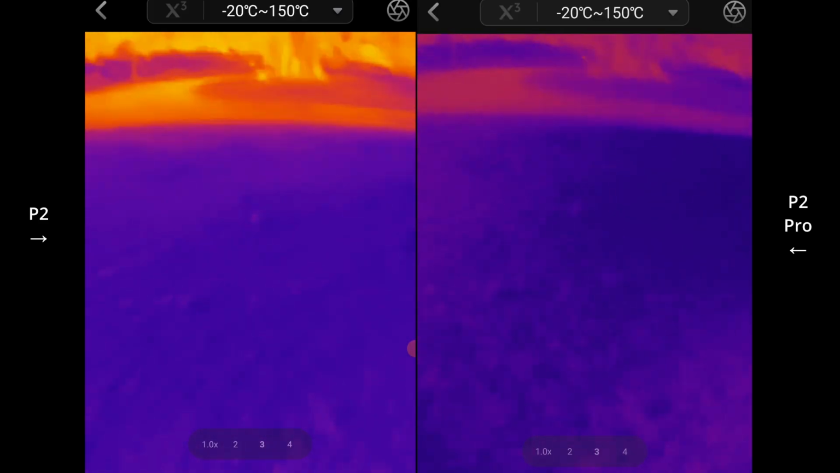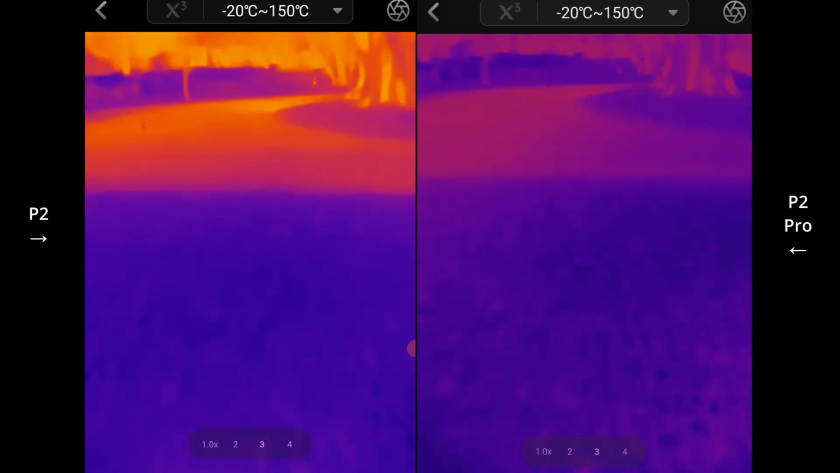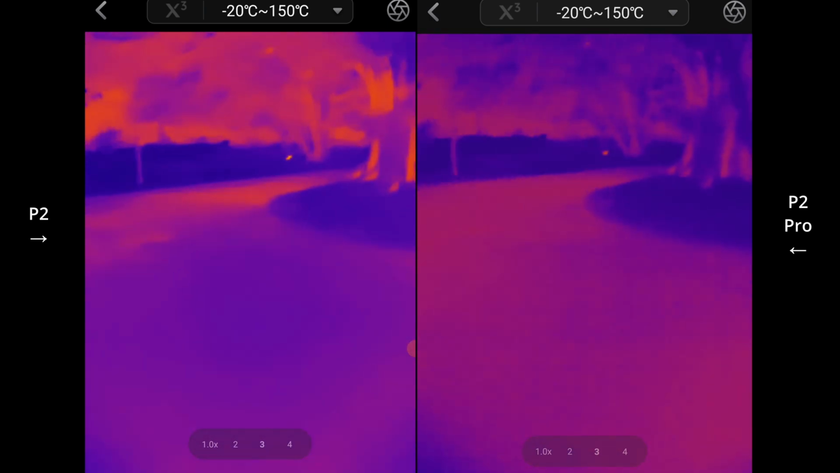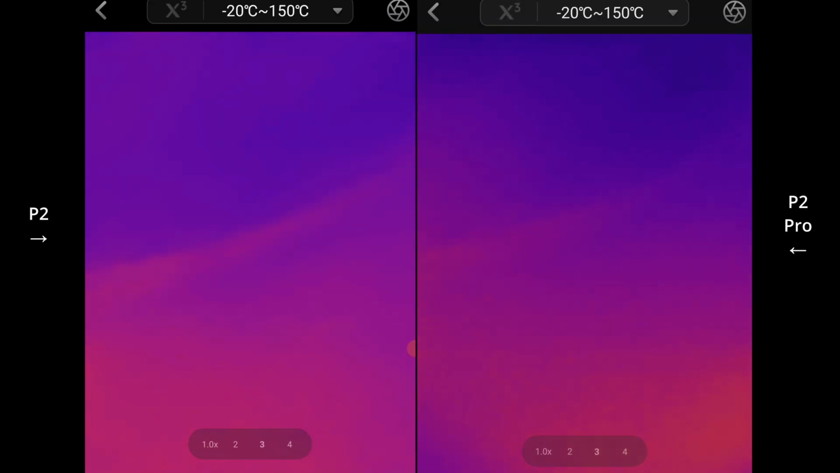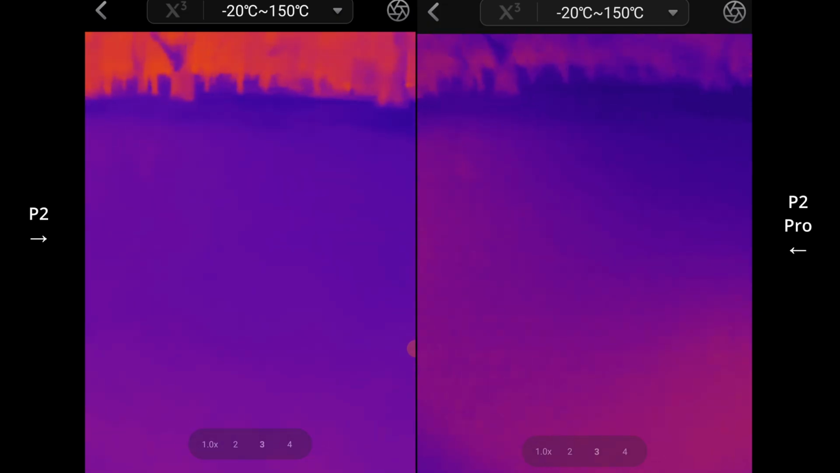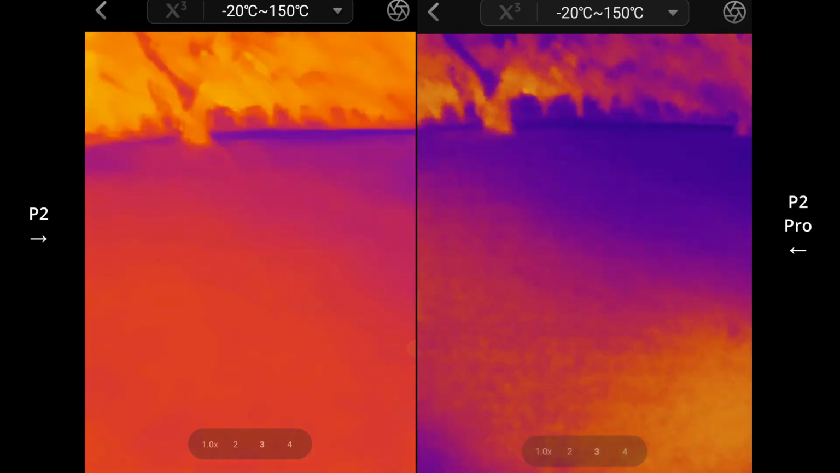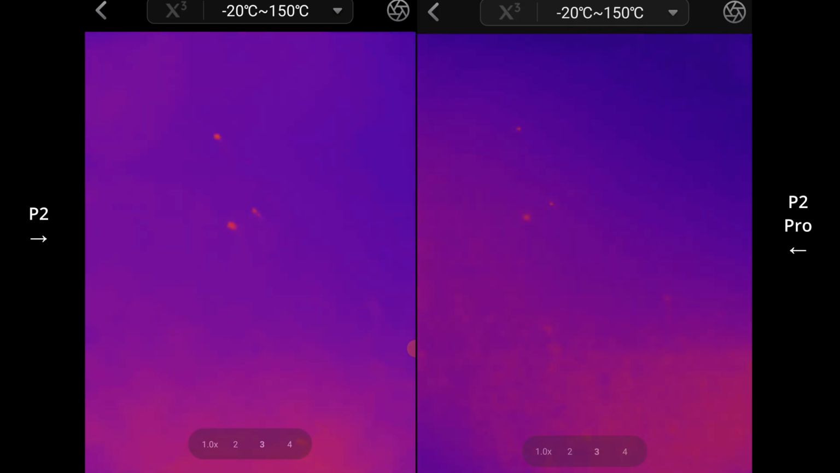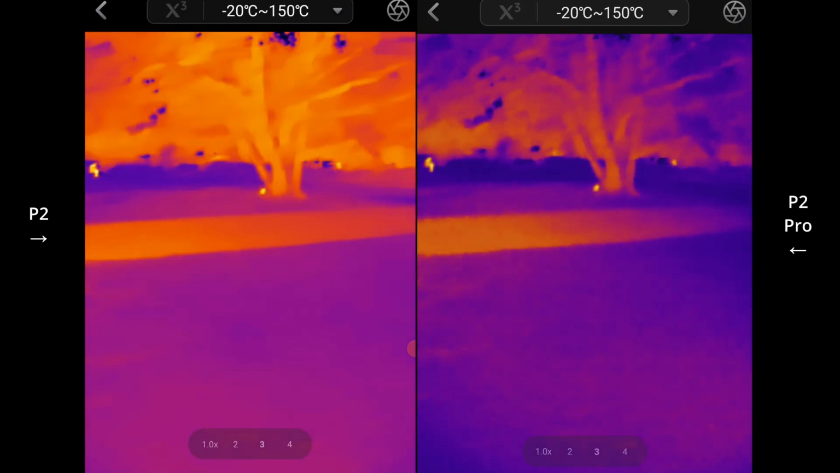I think the difference in contrast must be due to the focal point of the camera, at least that's what I think it could be, because maybe it's just averaging out the temperatures more in the P2 because it's out of focus in some areas. Okay, look, this is again some droppings, and probably the culprit over there.